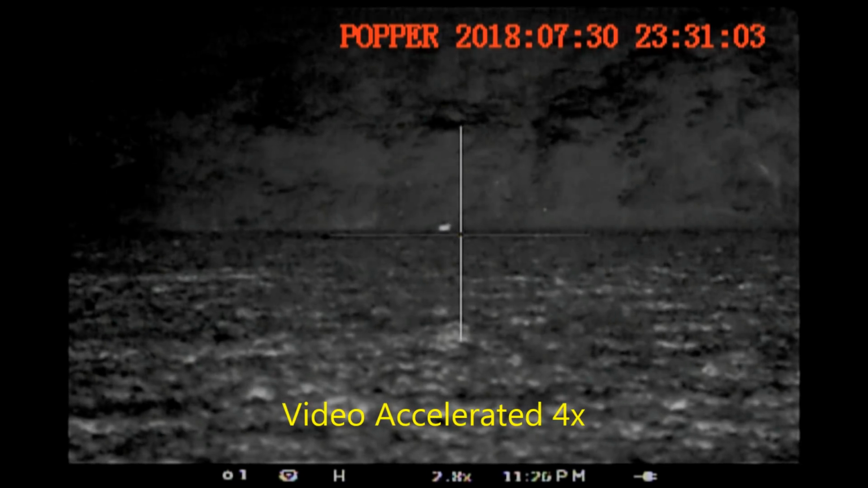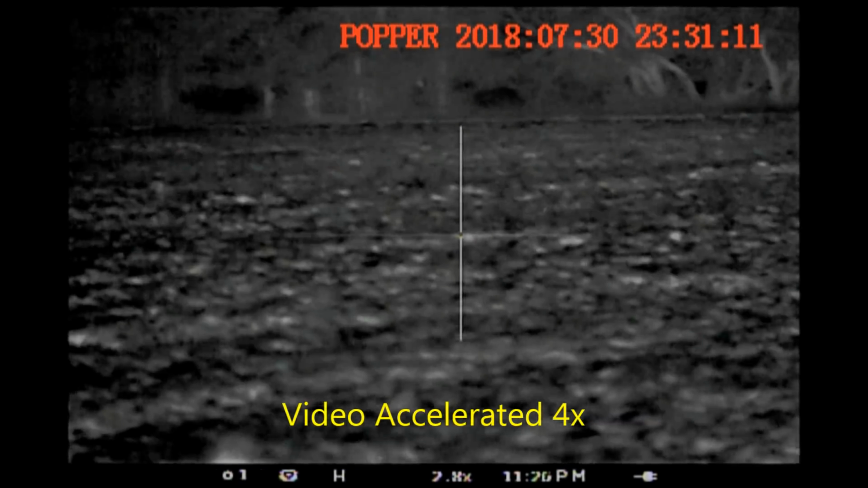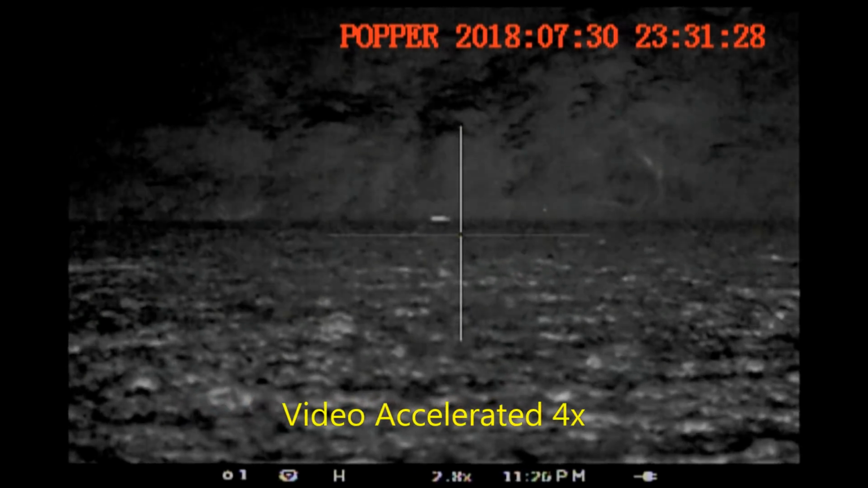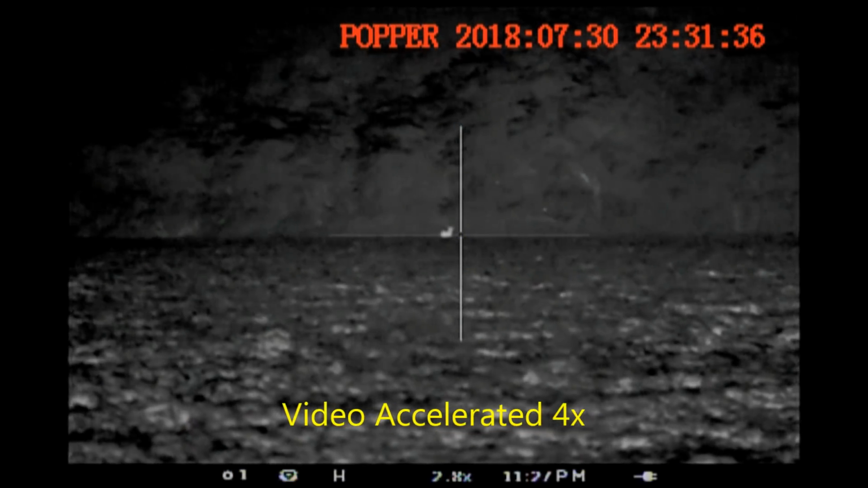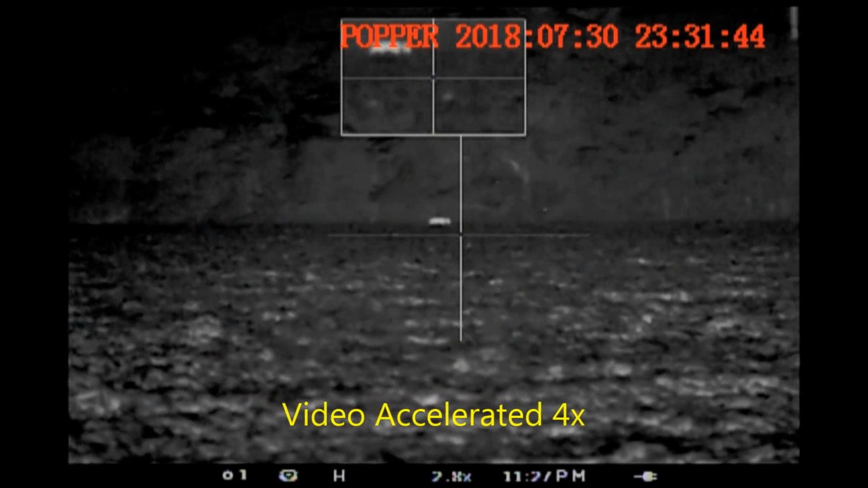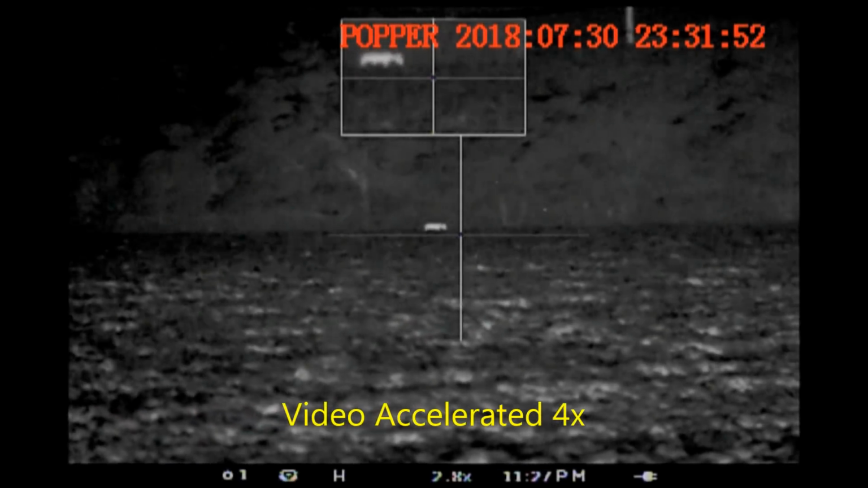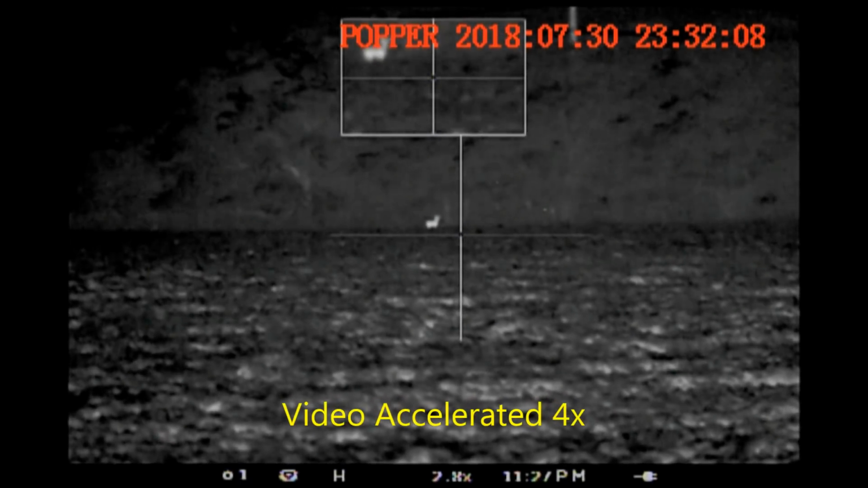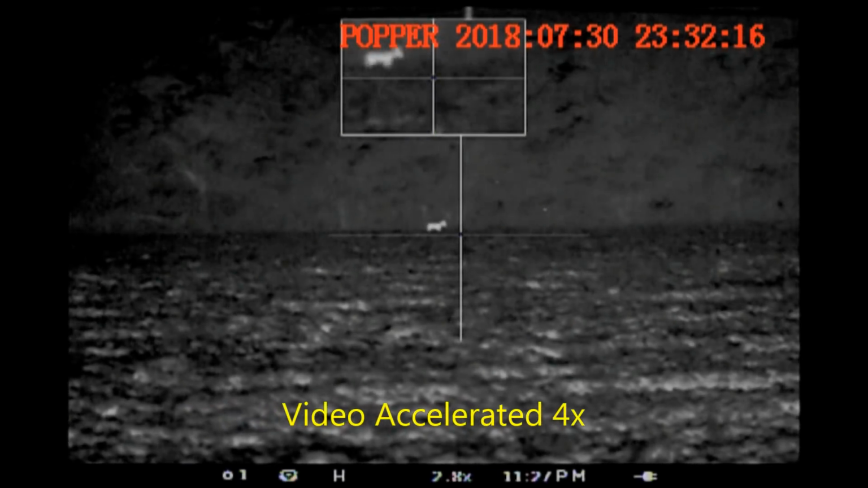And he's going to move off to the right, where Ben scans. He's going to stop, look at us, or look at the caller, come along, stop, look towards the caller. He's going to do this 2 more times.